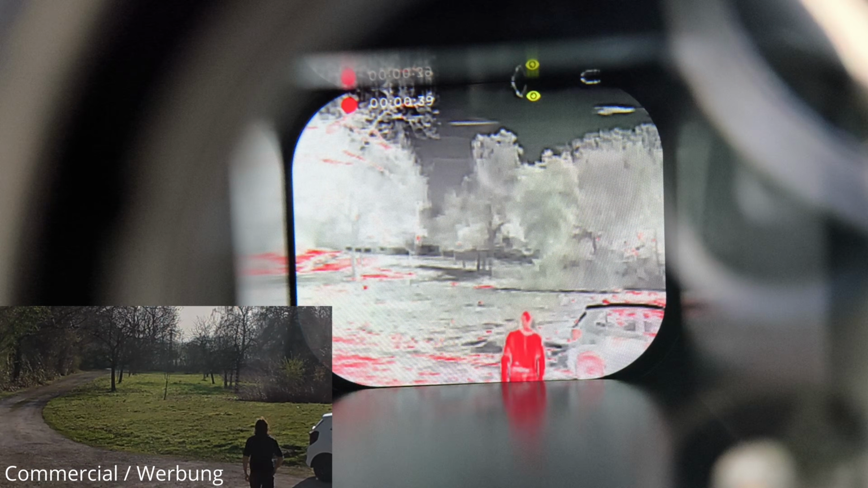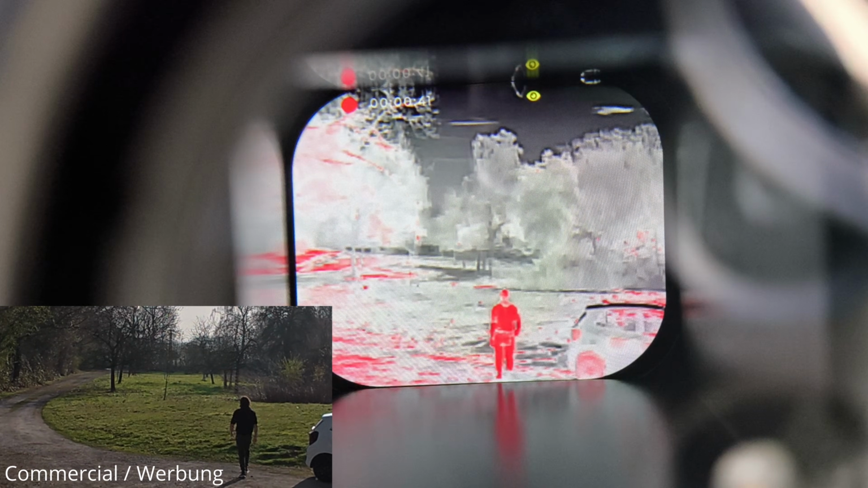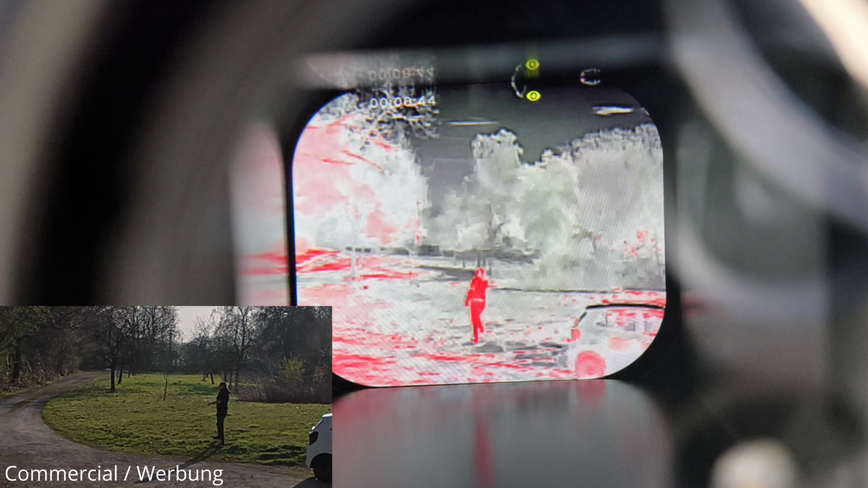During the daytime test, the Arctic performed similar, although the red heat signatures in the background are spread somewhat differently.